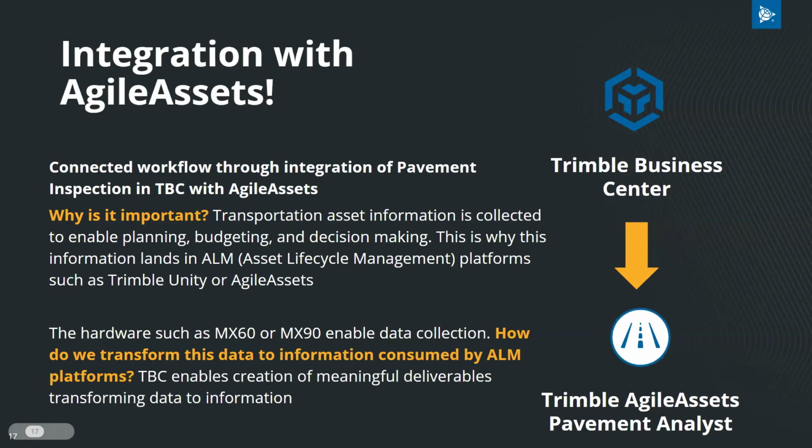The importance of this workflow stems from how transportation asset information is collected to enable planning, budgeting, and decision-making. This collection lands information in an asset lifecycle platform like Trimble Unity or Agile Assets. With collection possible through MX60 and MX90 systems, the question is then, how can we transform this data to information consumed by asset lifecycle management platforms? This integration with TBC enables creation of meaningful deliverables, transforming data to information.